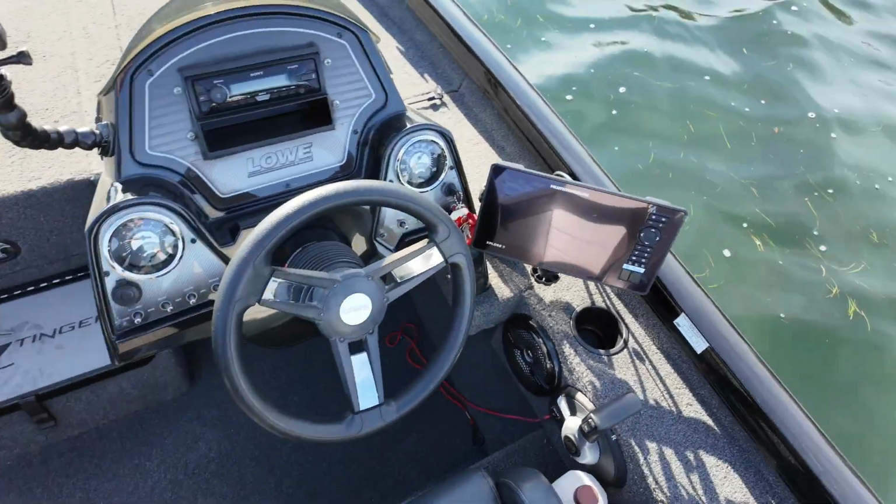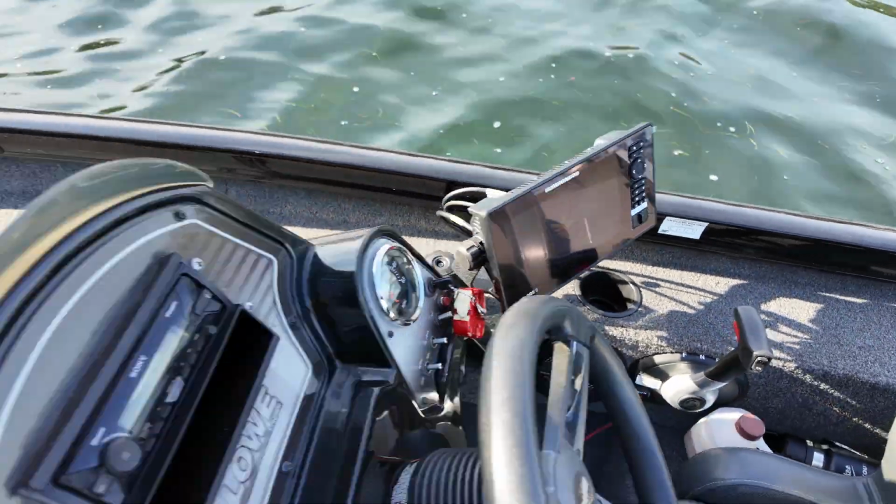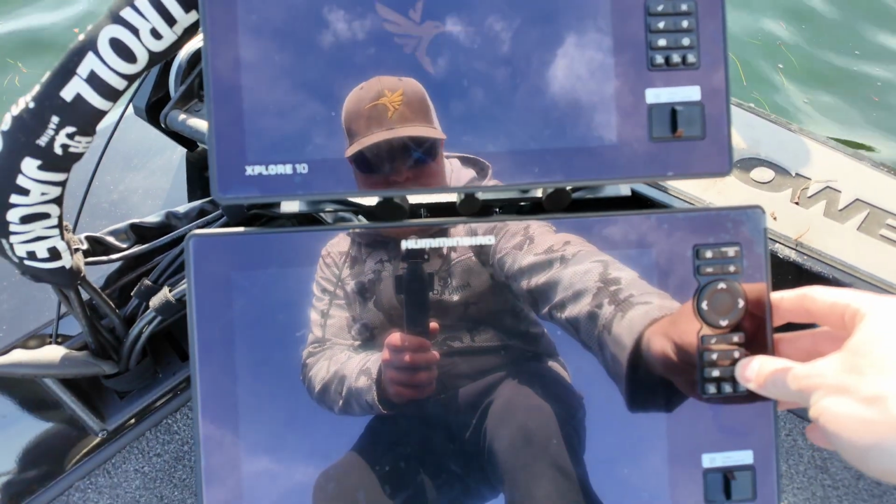Don't mind my Dakota lithiums. You don't have to have lithiums; you can use any battery. You're gonna hold that one down, turn that one on. I'm gonna come up here to the helm, turn that one on, turn that one on.